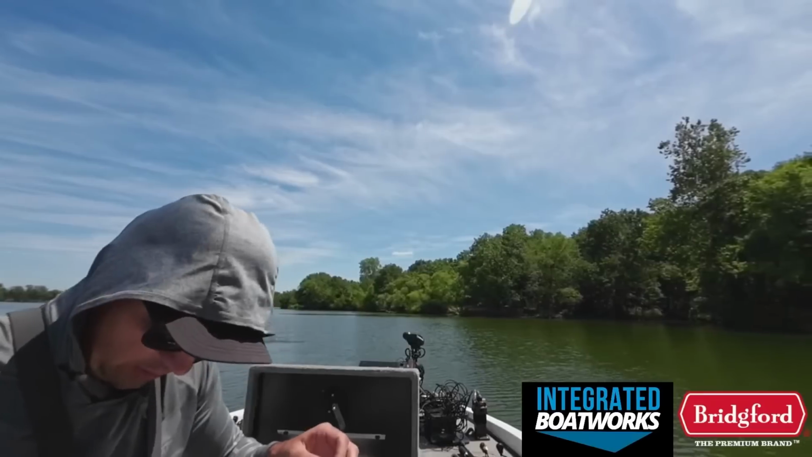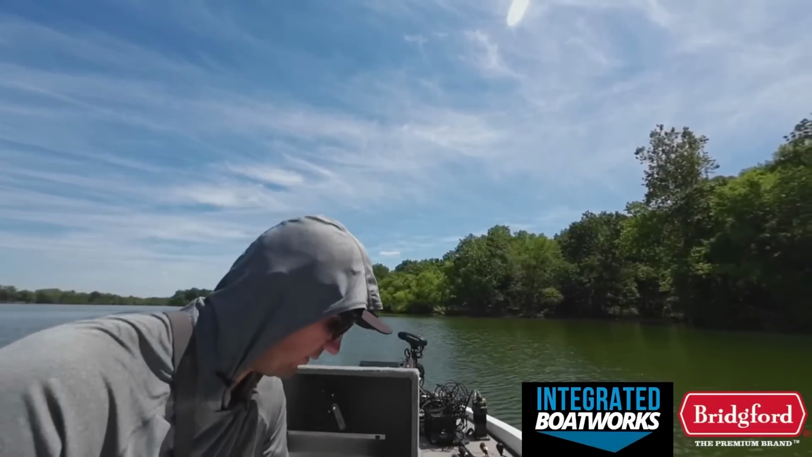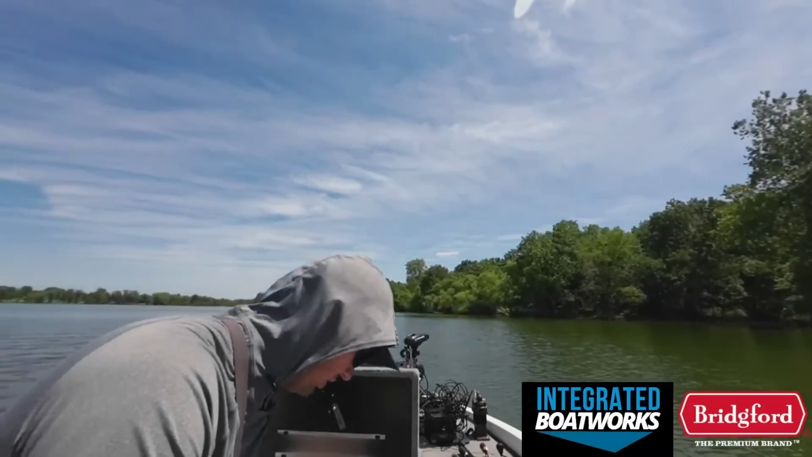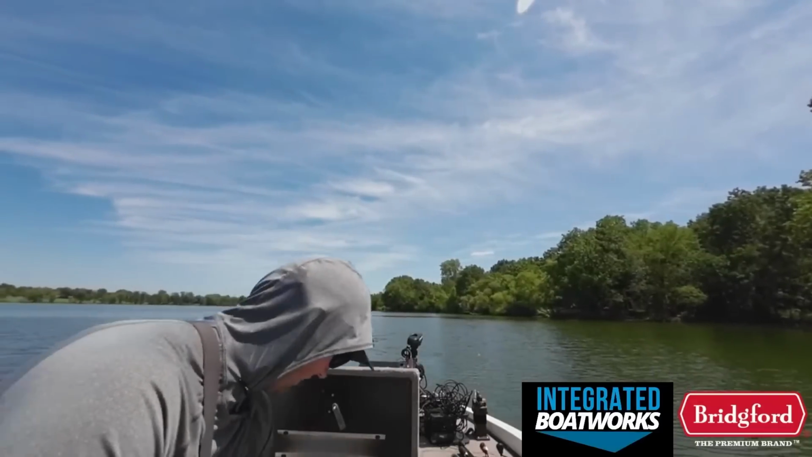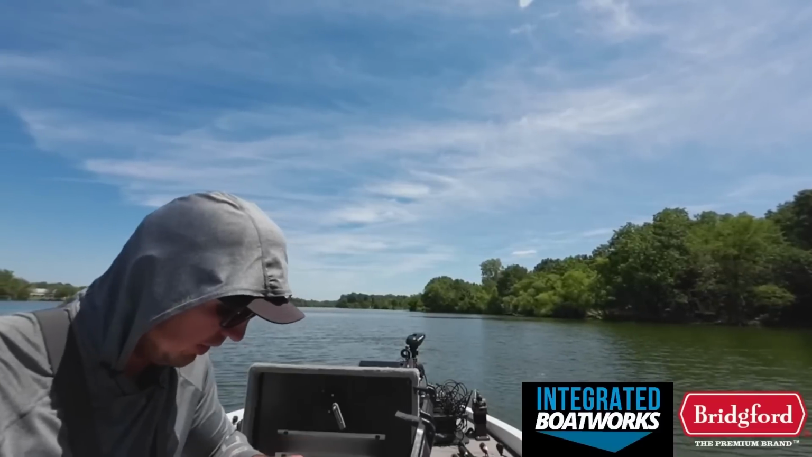So think about that when you're going around the lake. Are you fishing fast enough? Are you fishing 4 brush piles in 13 minutes, or keeping a pace that's similar to that? Because if you're not, you're fishing way too slow.